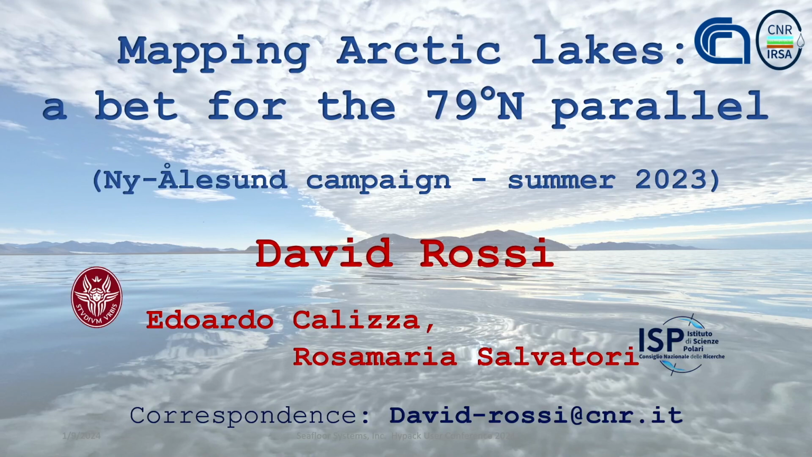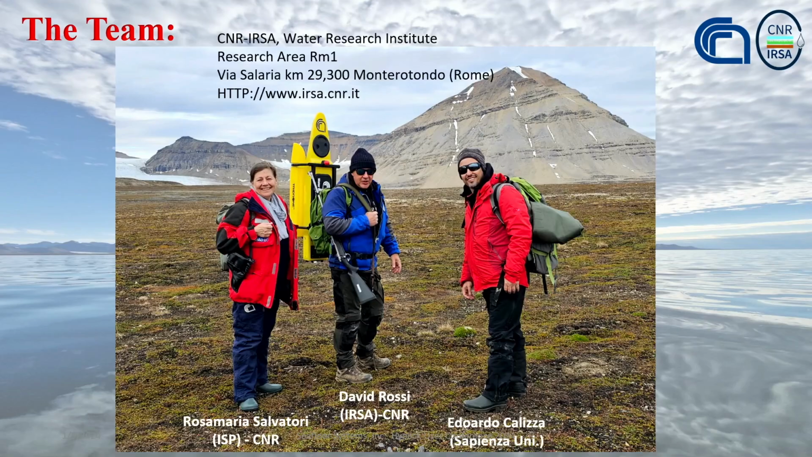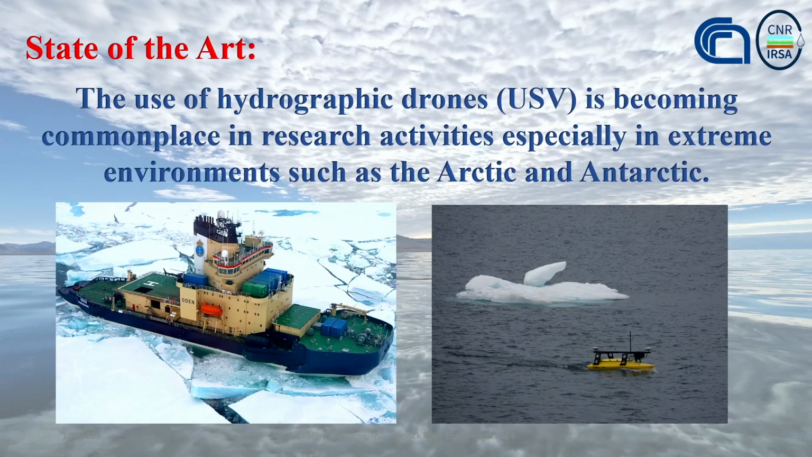So mapping Arctic lakes north of the 79th parallel. Dr. Rossi and his team from the Center for Water Resource trekked to the Arctic to investigate how climate change is affecting the Arctic ecosystem. So we've been using drones in the Arctic. It's pretty commonplace these days.